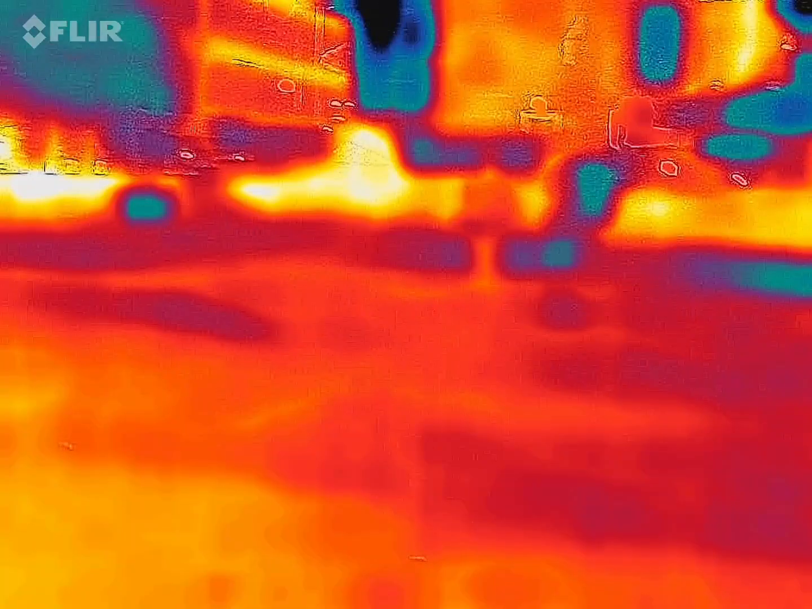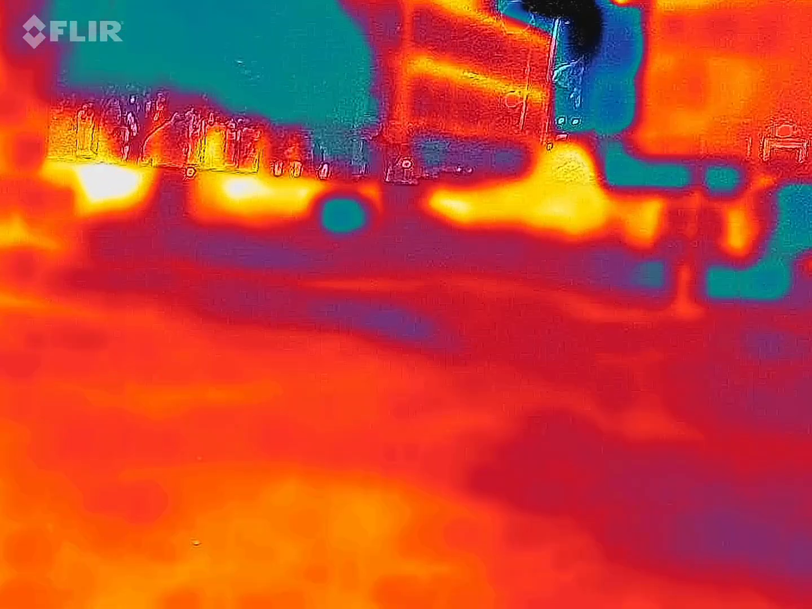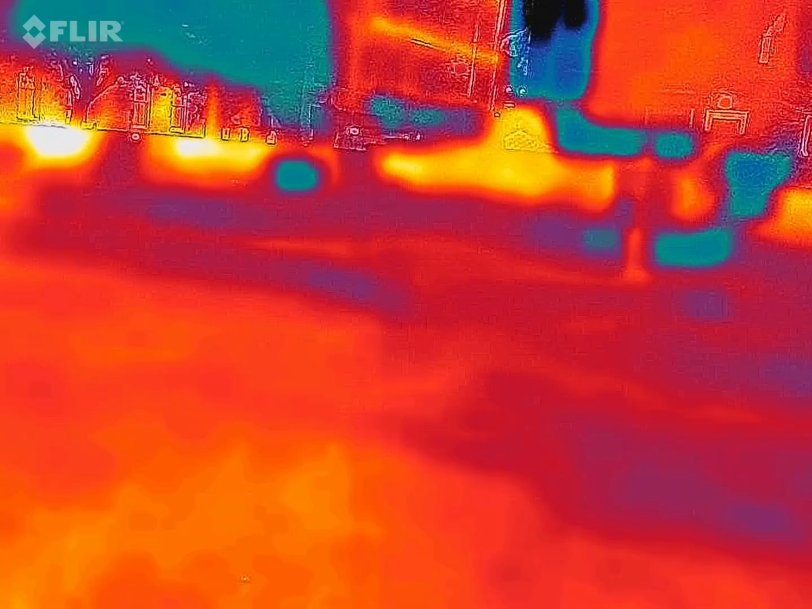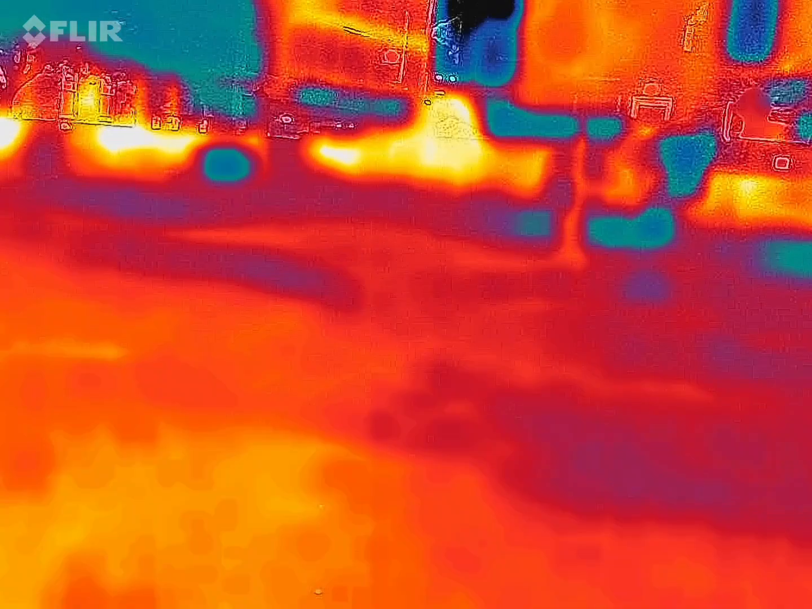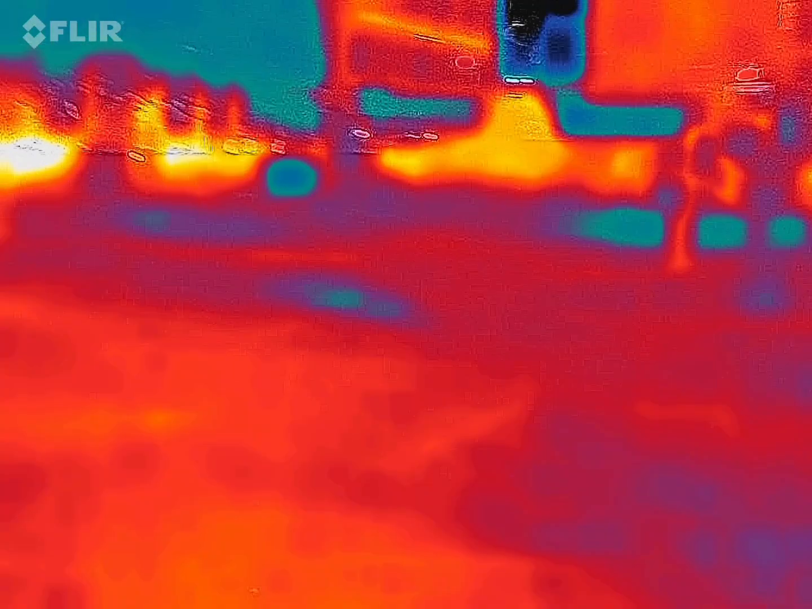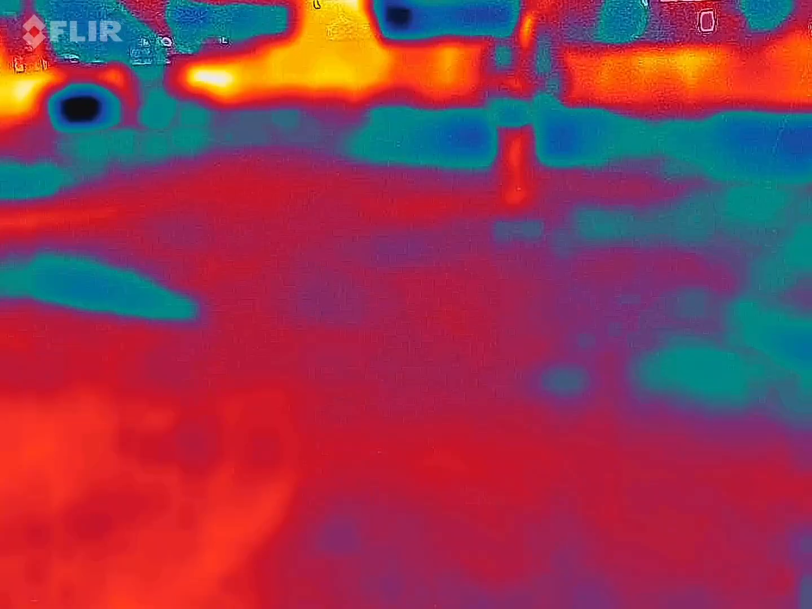I've not seen anything, but it's really weird. So when you look, you'll see a spot. Can you see? There's something over there in front of the wall. I think it's a piece of wood. Well, it'll be to the right of that light because it's set away from the wall because the brick is holding in the heat.